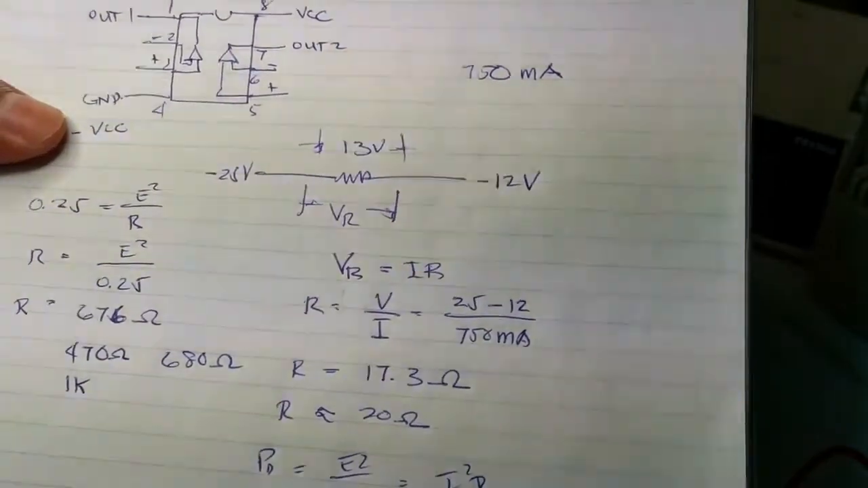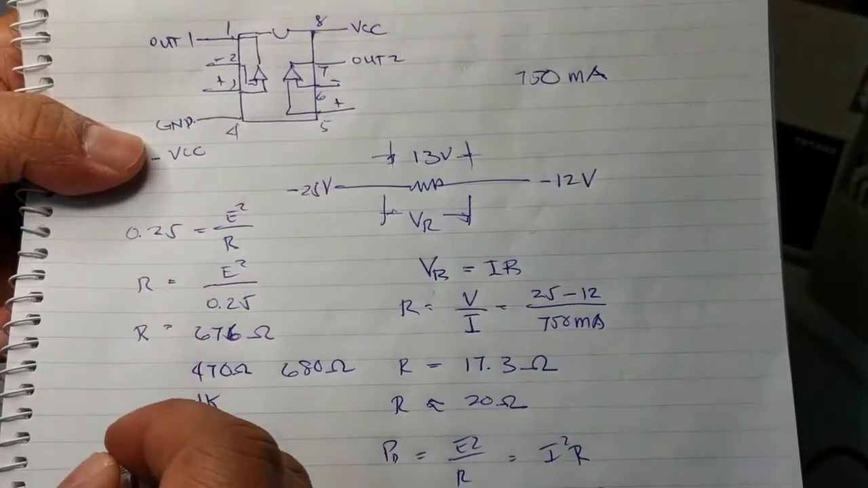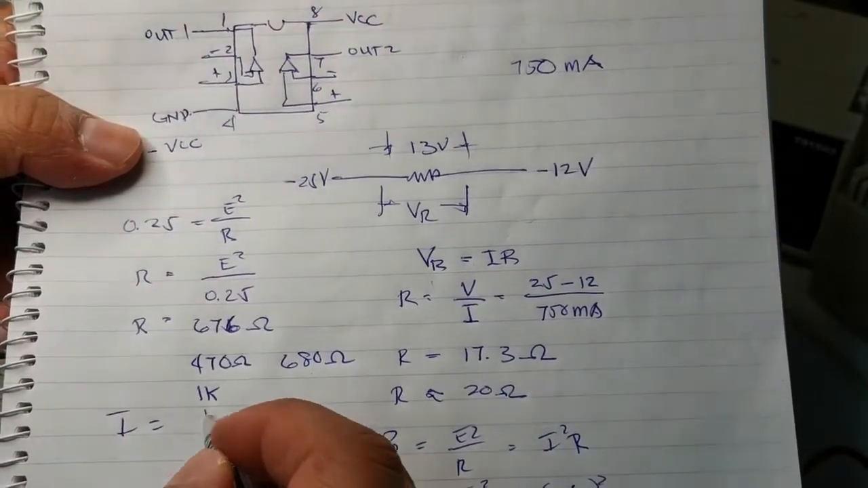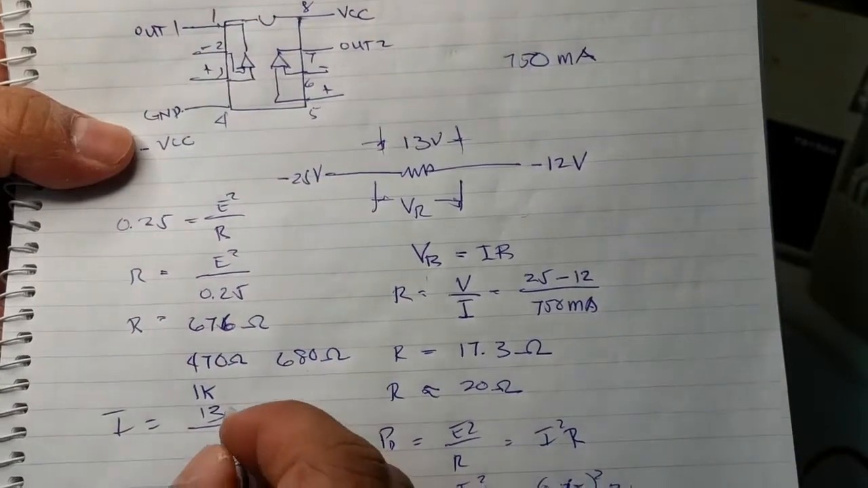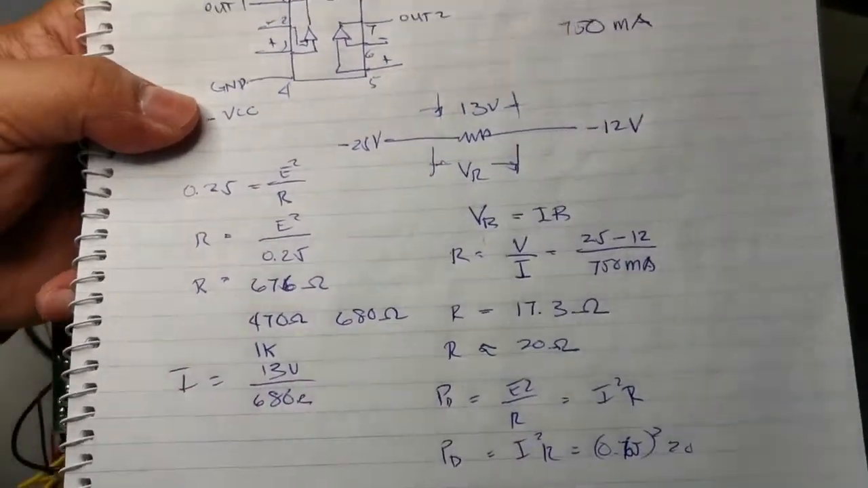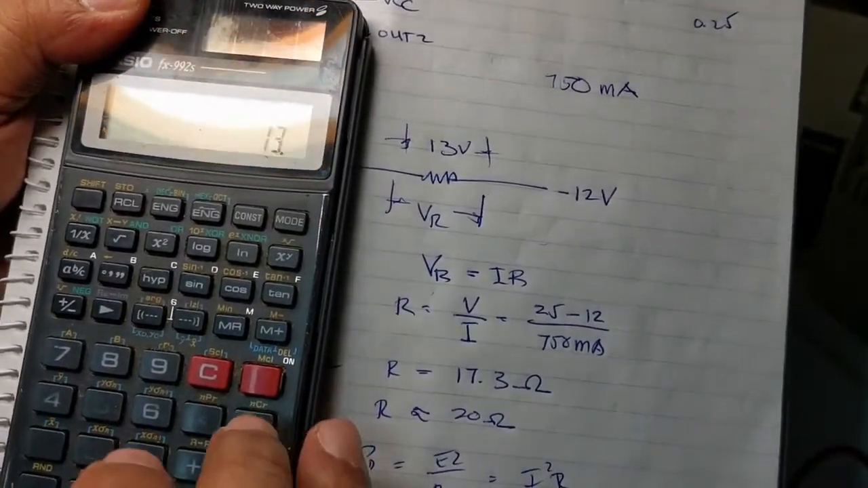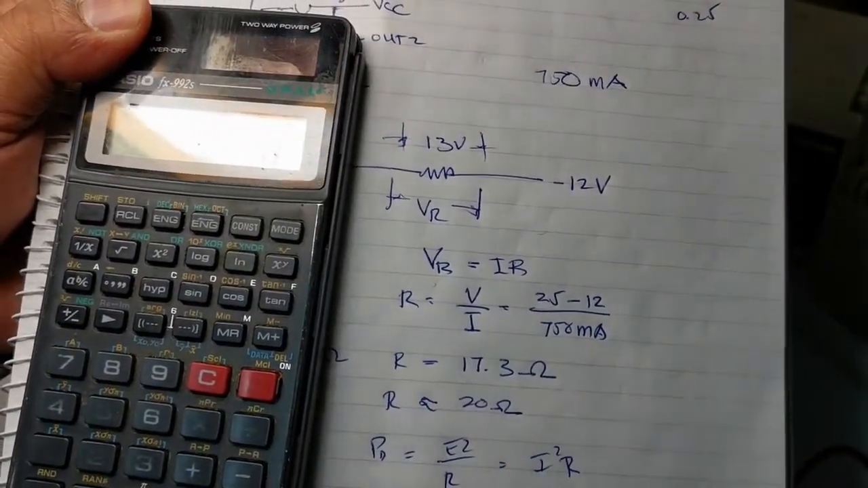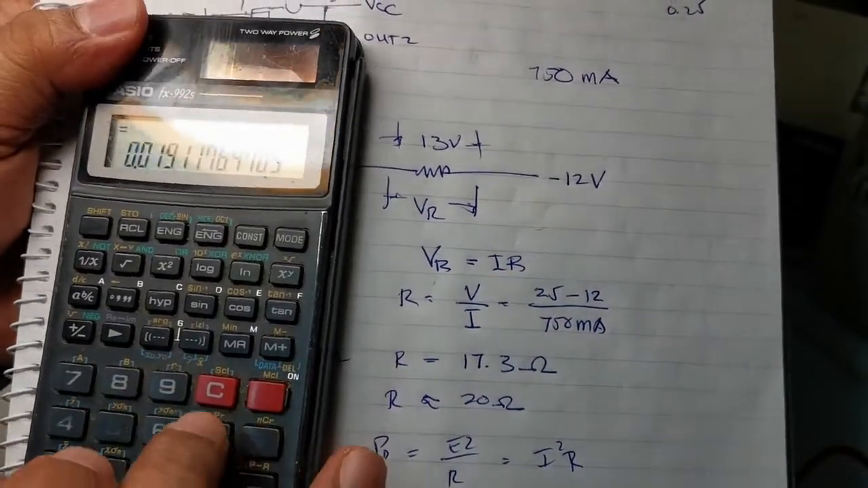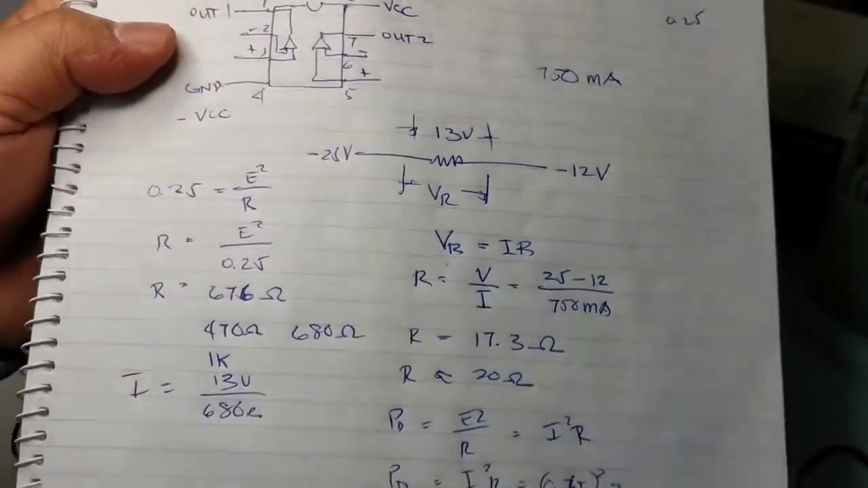We'll see how it goes, but with 680 ohms, the current is only 13 volts divided by 680 ohms, times 1000 in milliamps, so 19.1.